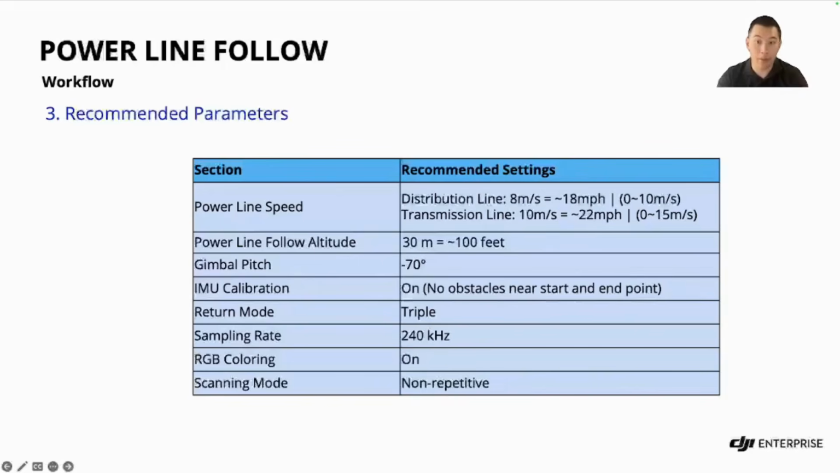Again, IMU on, the triple return, 240 kilohertz, and RGB on, non-repetitive. So this is a really good starting point for your Powerline Follow. You may need to tweak depending on the results and the environment that you're in, but this is a good standard to start with.